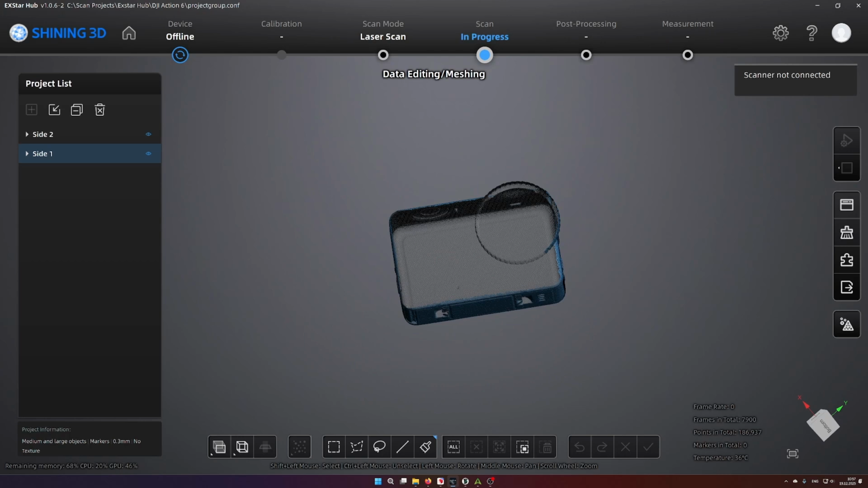If you have any additional questions about the functionality of the software, I'm happy to create an additional video if you want. Maybe about the scan settings themselves, if they are a bit unclear, but this was mainly the post-processing step within Exstar Hub.